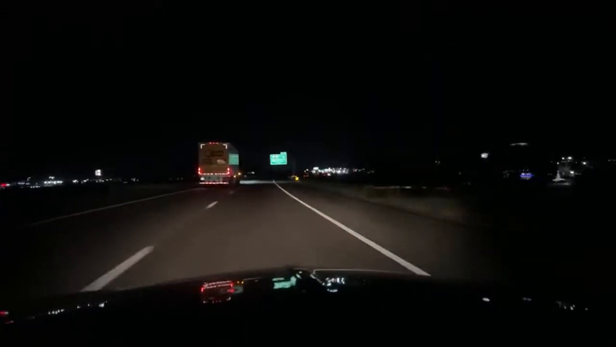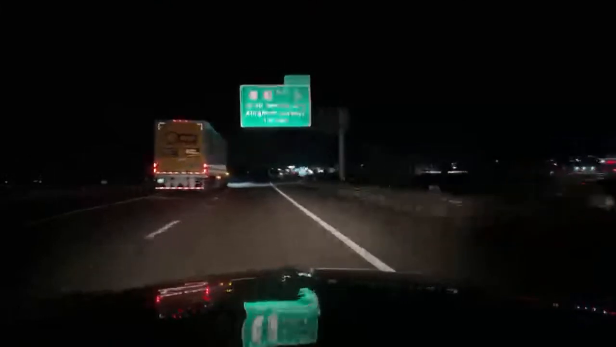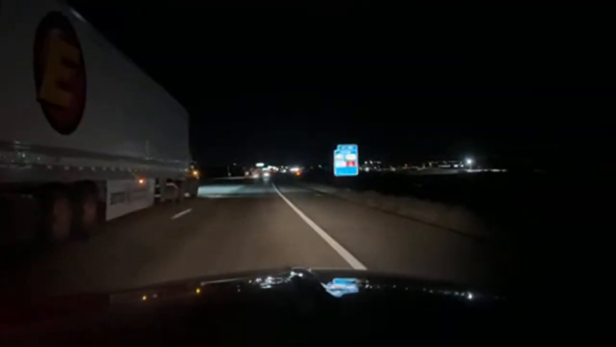How close can we get to zero? Is this the truck that passed me right here, the Estes? Town car is anxious. People in the trunk are anxious. Everyone is anxious.